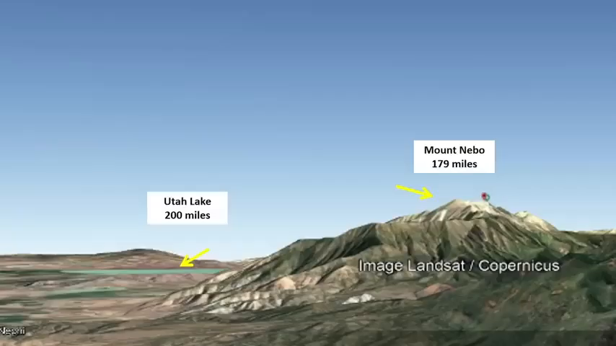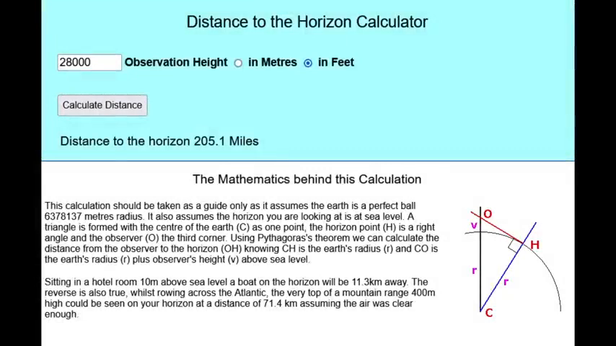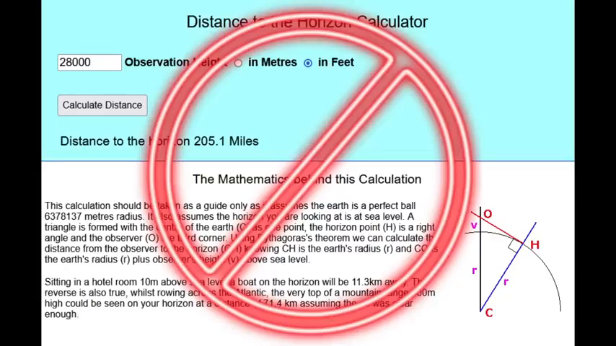The question is whether Utah Lake should have been visible if we lived on a globe. Now, when calculating the distance of the globe geometric horizon, most people would mistakenly put 28,000 feet as the observation height and stop there.